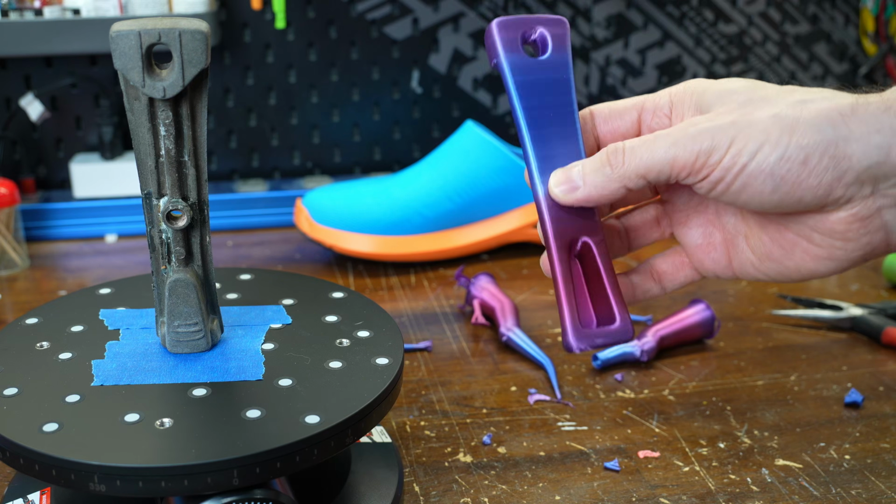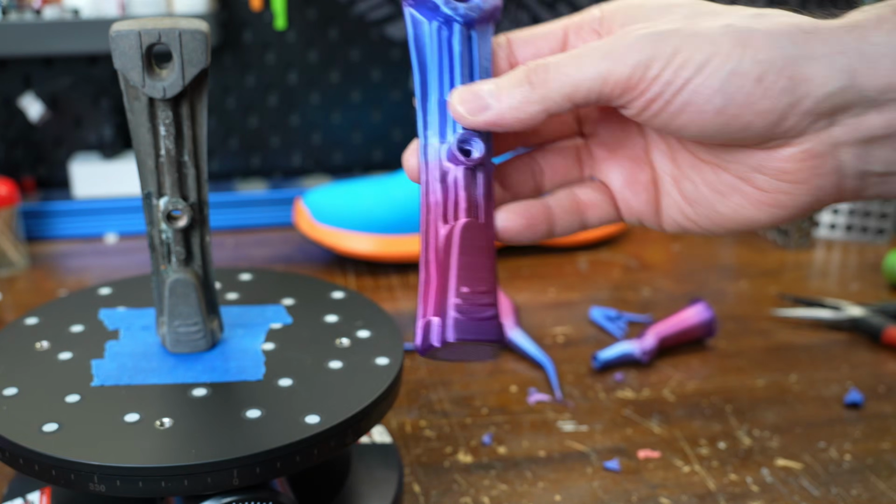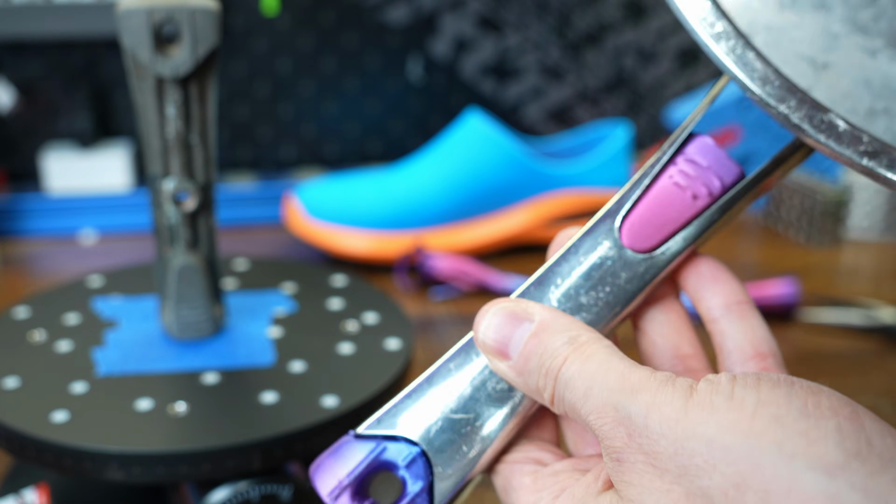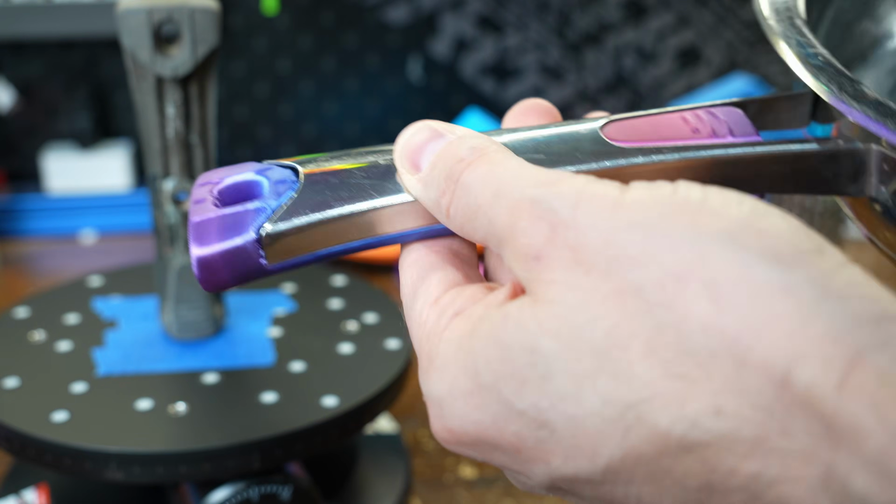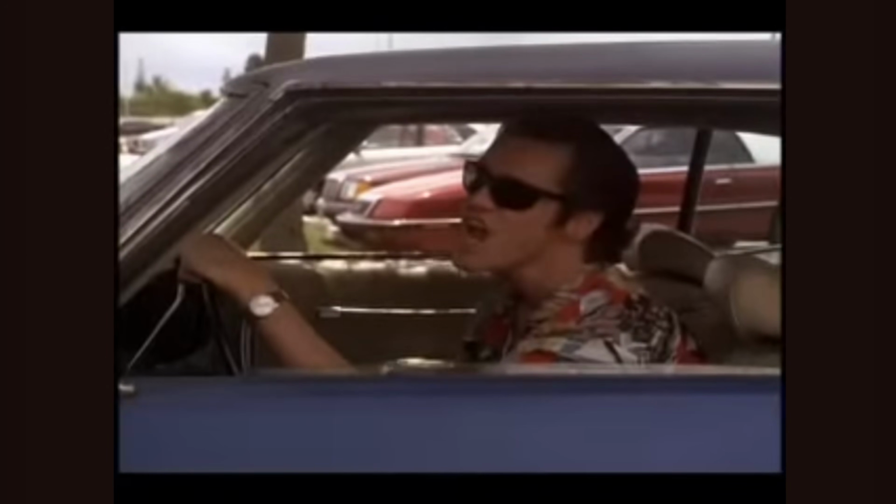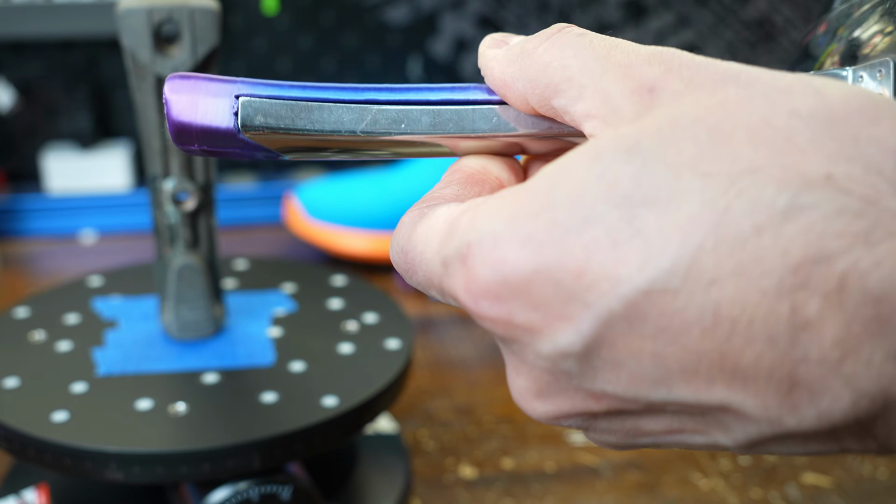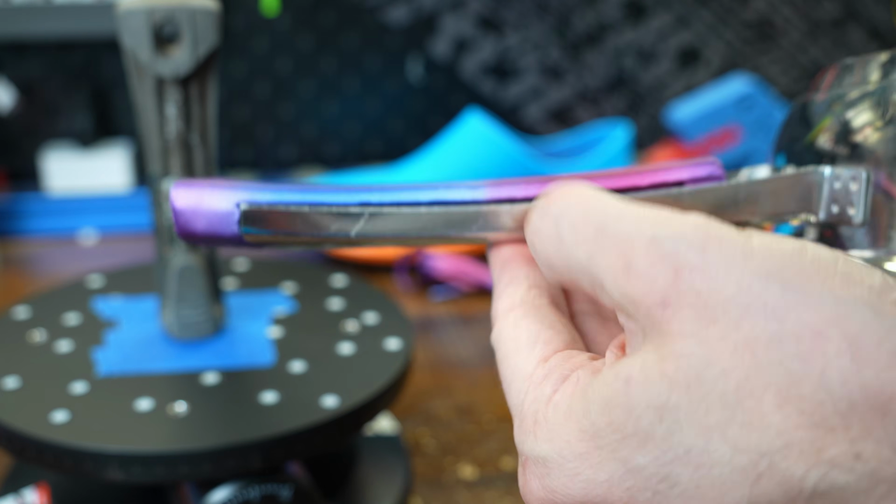The print looks pretty much the same as the original handle, but the real test is to see if it's going to fit on the pan. Now that I've confirmed the part's going to fit, I can print it in its final material.